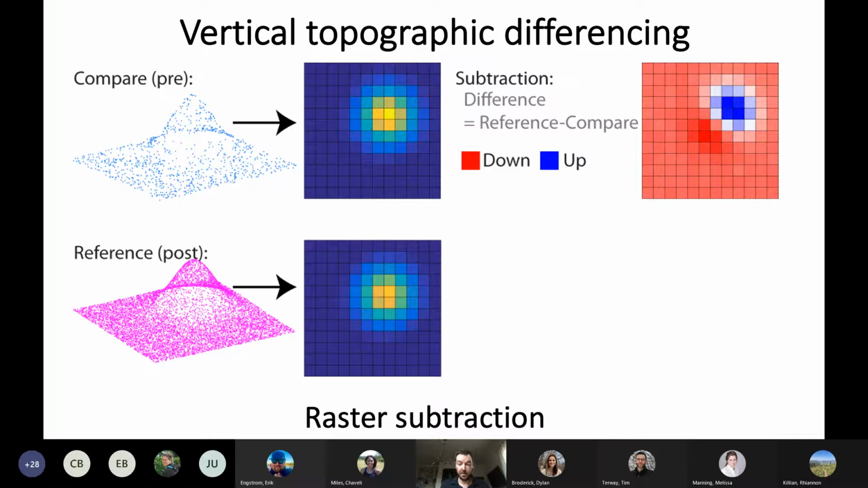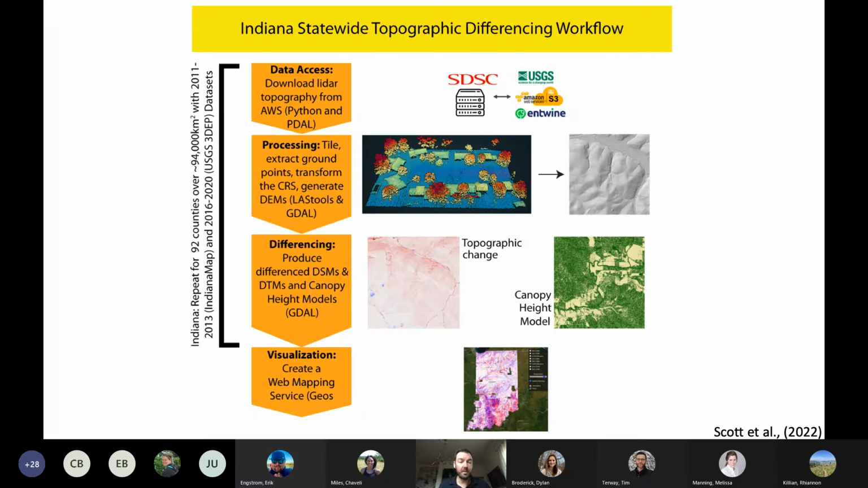And I'm going to show you a bunch of these blue to red maps. So just quickly, the red indicates the landscape going down, so that's erosion or removal of material, and up is blue. So wrap your head around that because we're going to see a whole bunch of this in a second. I won't go through the details of how this was done, but we had this big scripted process running on a relatively big machine, pulling data from the cloud, producing products. We also computed canopy height models, and then we published the whole thing into a web browsable map that's online.